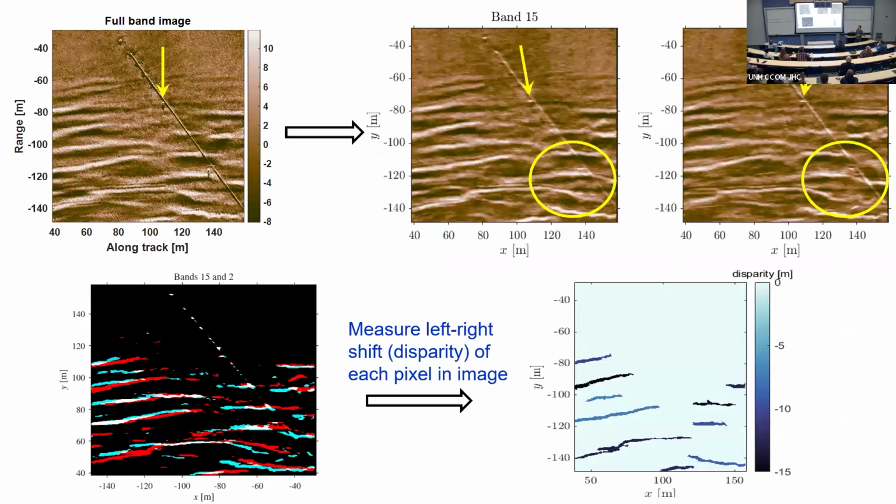So this is a visual of what's happening. We take a full band image and chop it up into different bands, doing our little wave number space chopping. In this case, maybe we had 16 bands, and I'm looking at band 15 and band 2. It's not super clear because you lose resolution, but notice the shadow here is pointed this direction, so our eyeball is over here. The shadow here is pointed this direction, so our eyeball is over here. We're just looking at it from two different angles.